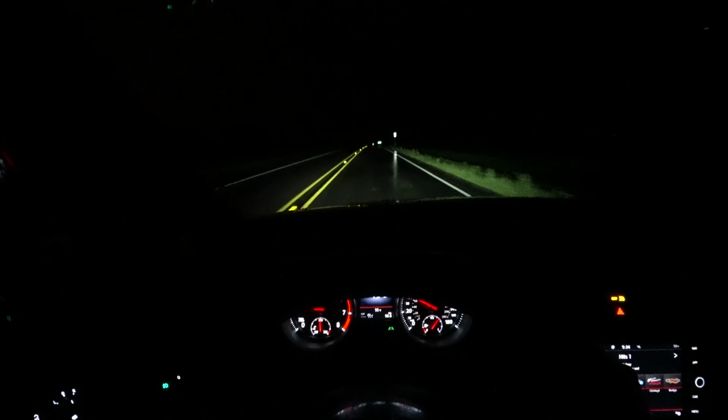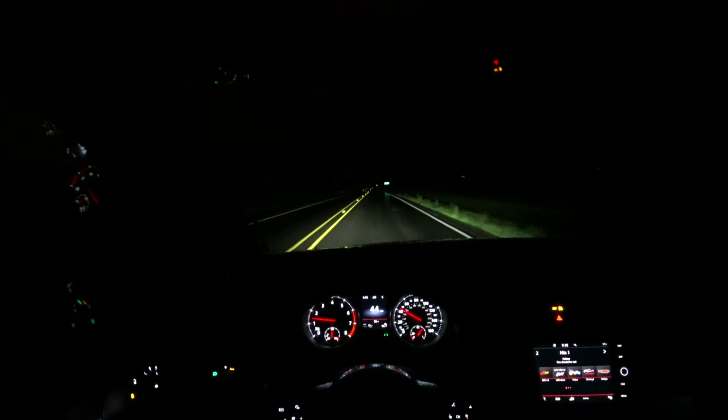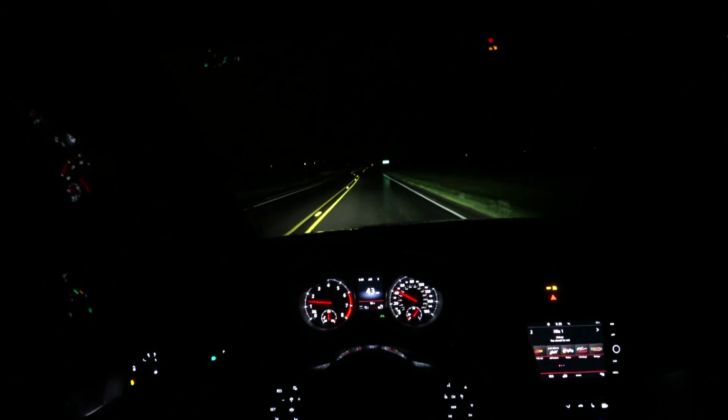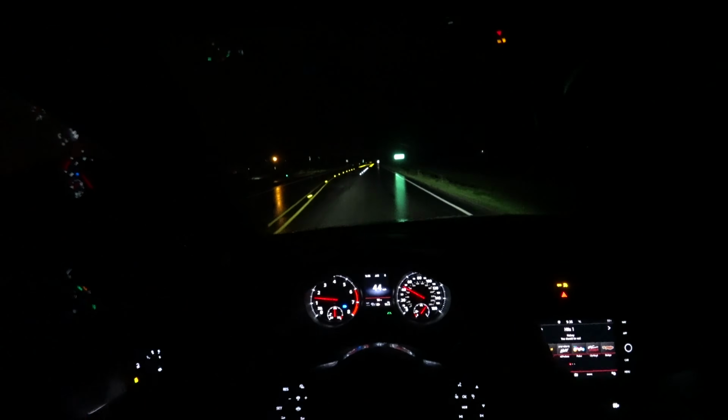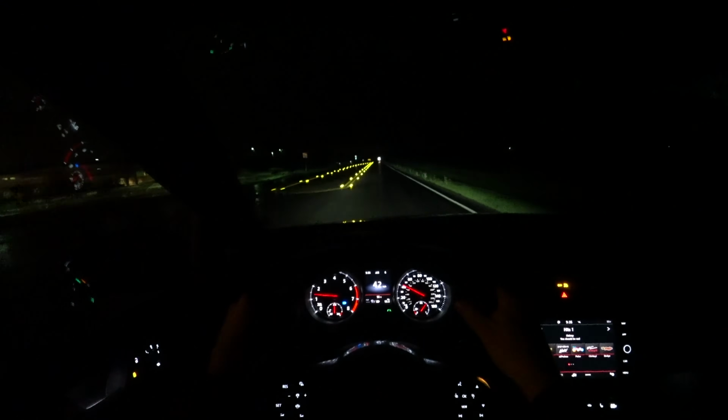Now I just turned the high beams off. I still have good visibility. I'm happy with these lights, and I think that they look great too. Just the aesthetic of them is excellent. High beams on again, and you got good distance with those high beams, definitely.